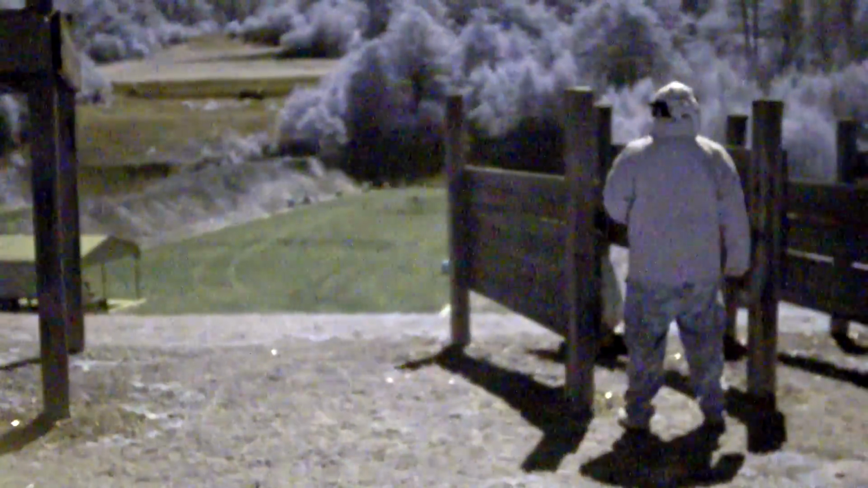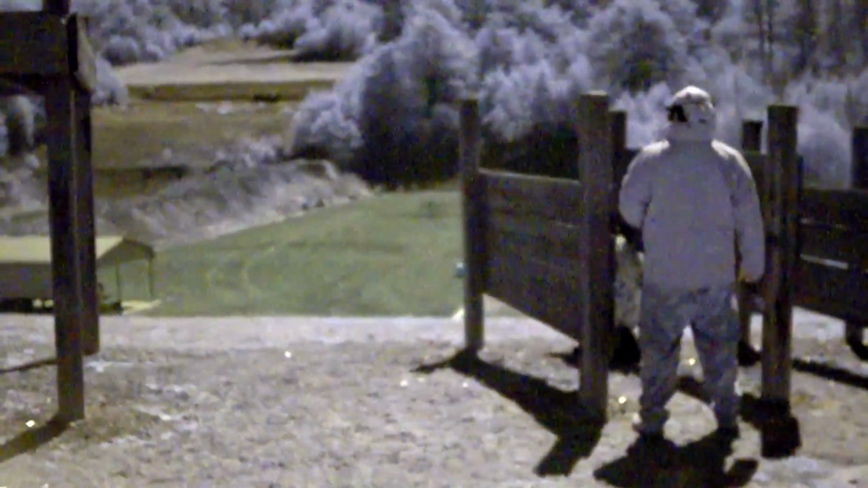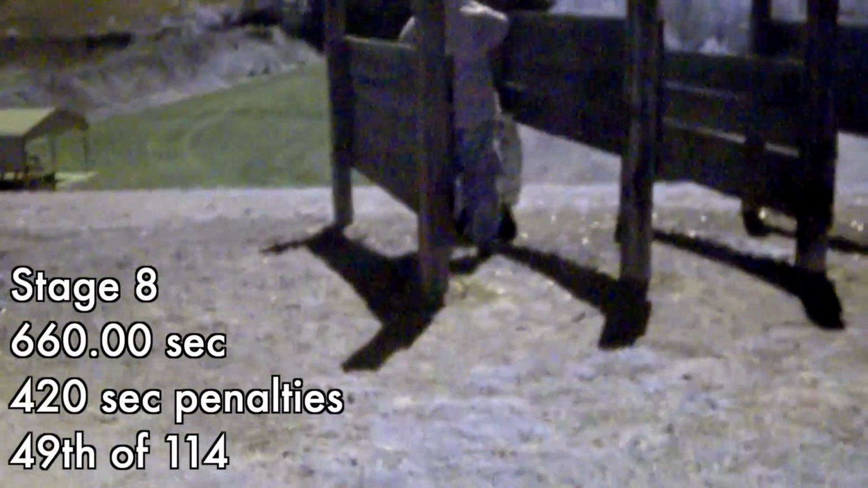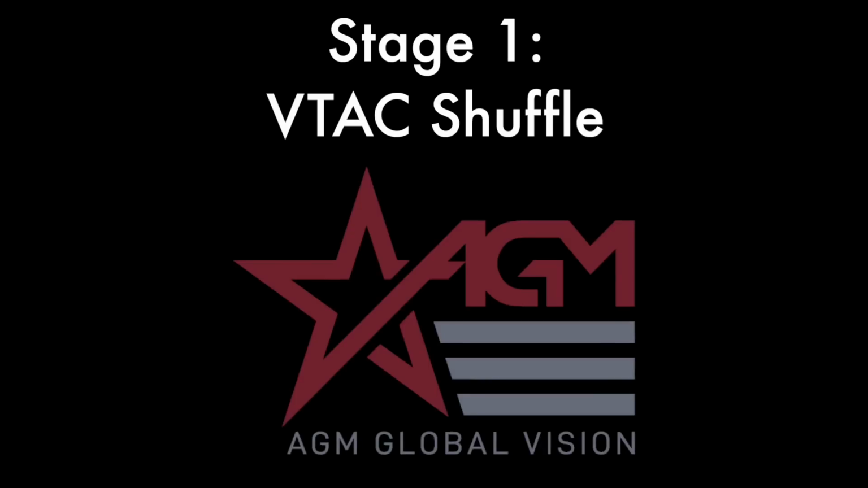Nope, I'm out of ammo, and there's the timer. So par out, 420 seconds of penalties, 7 shots missed, 7 targets not engaged, which, as you can see, is still above the 50th percentile. Now, stage 1, we move back up to the beginning of the match.